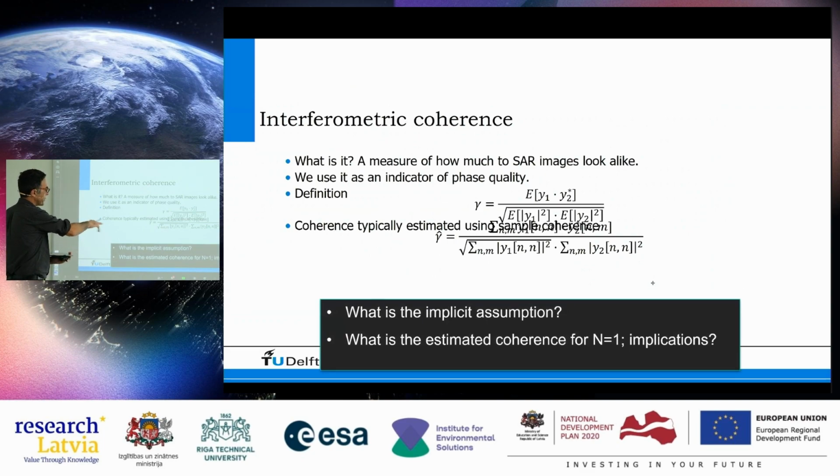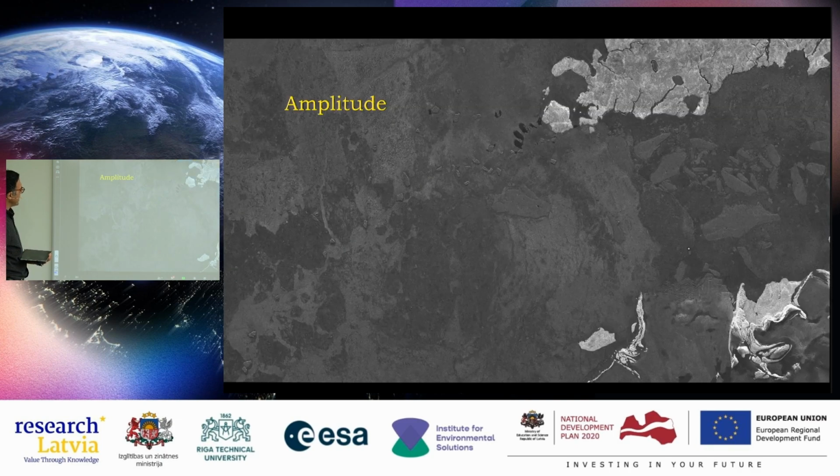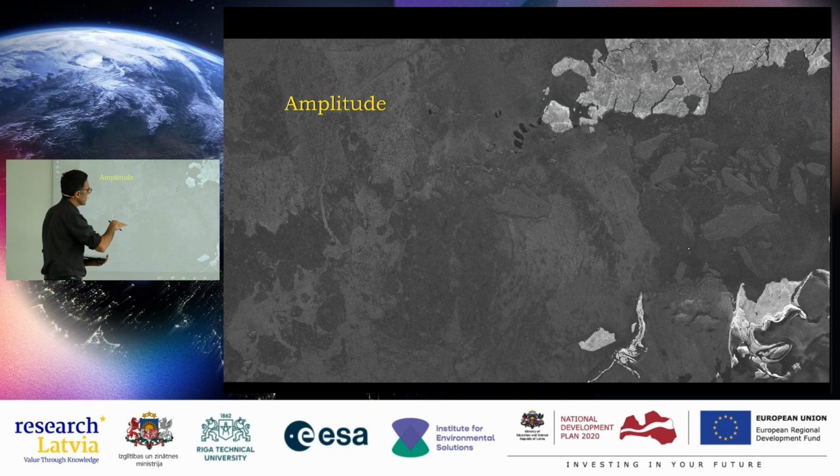So the implicit assumption here is that I can use averaging in order to compute it. Okay, I'll show you a couple of examples. So this is, for example, a DEM from TanDEM-X, so the German satellite. So this is a nice picture. Here we're going to see the amplitude. So this is an ice area, and there is some land. This is ice surface. So you see in the amplitude, strong reflections from the land, less reflections from the ice.